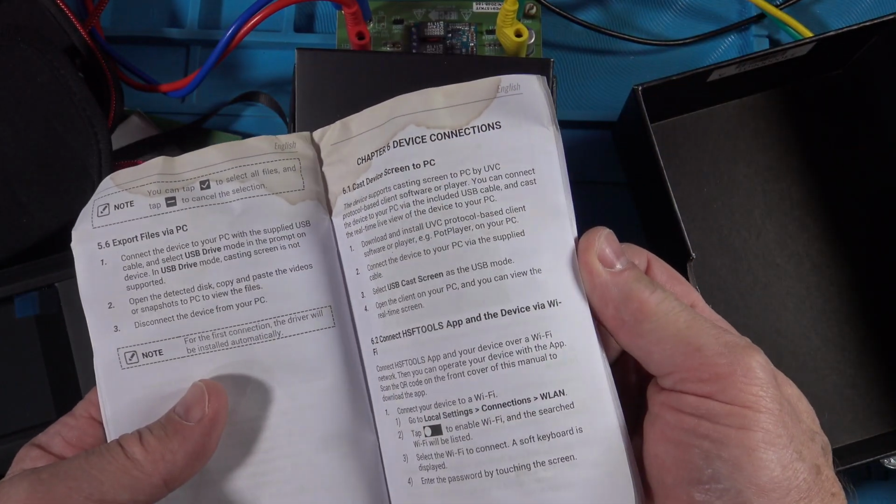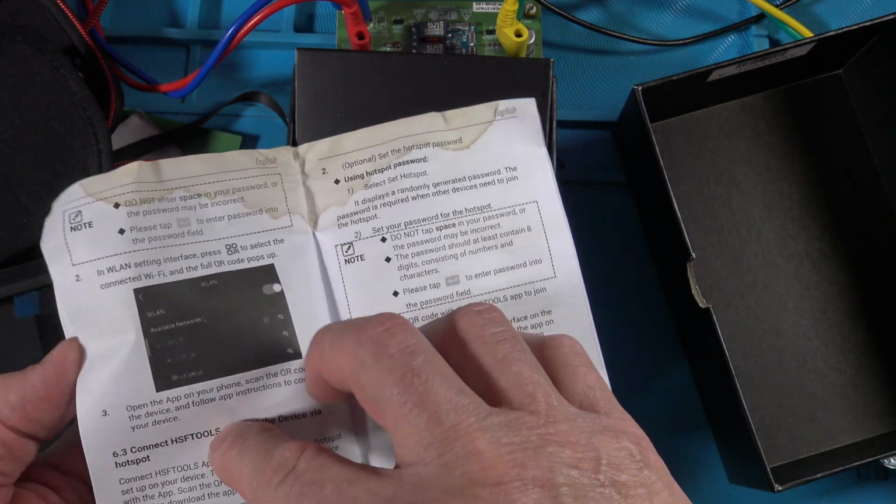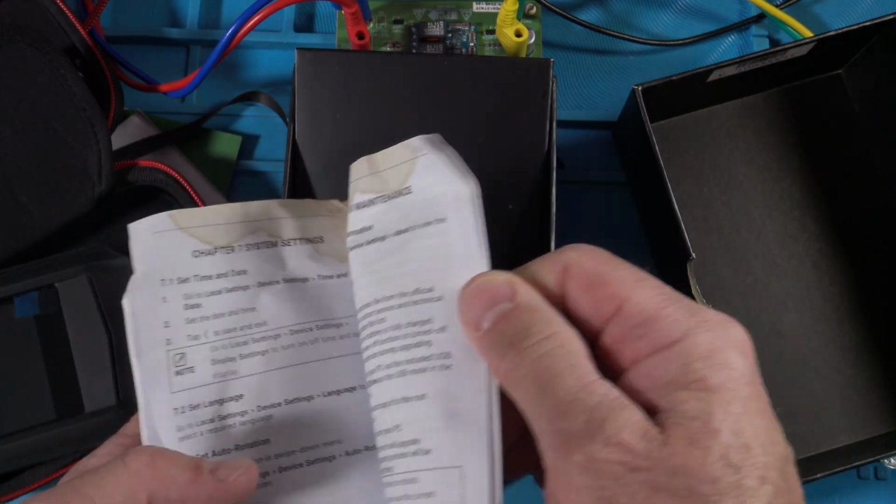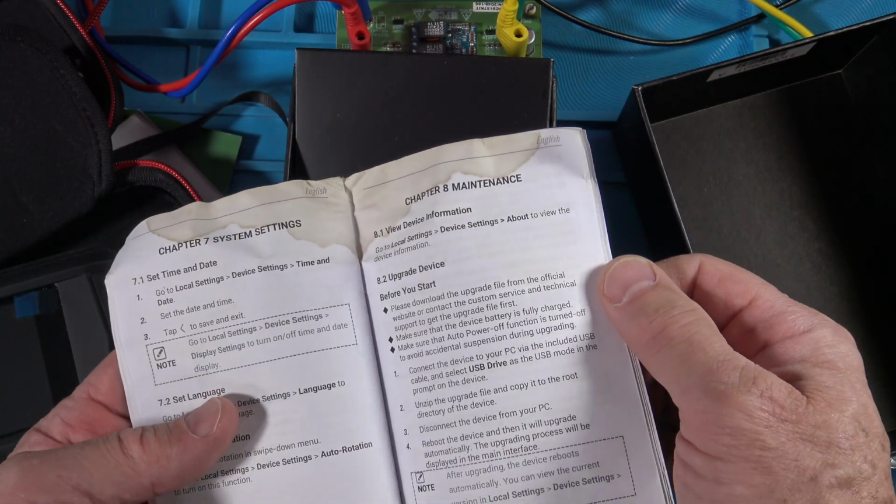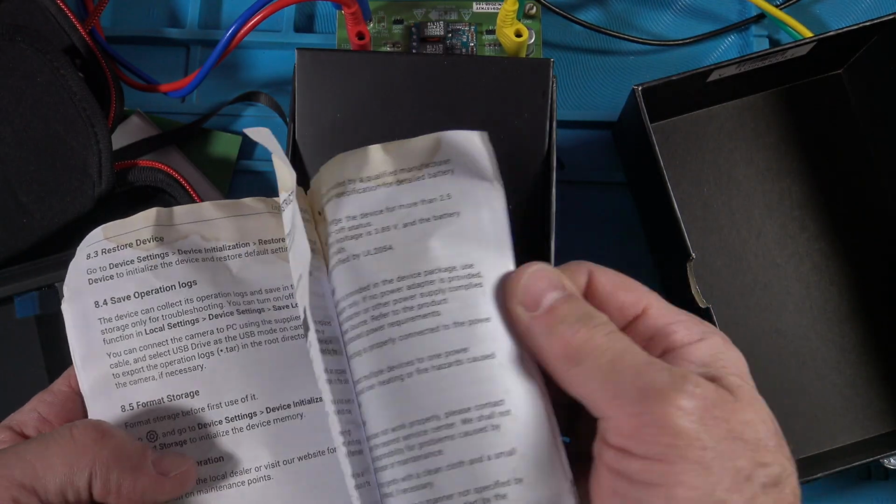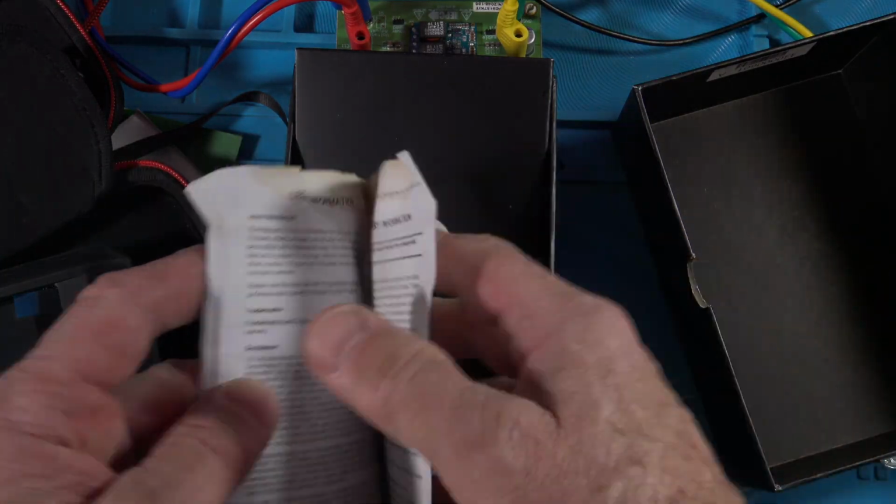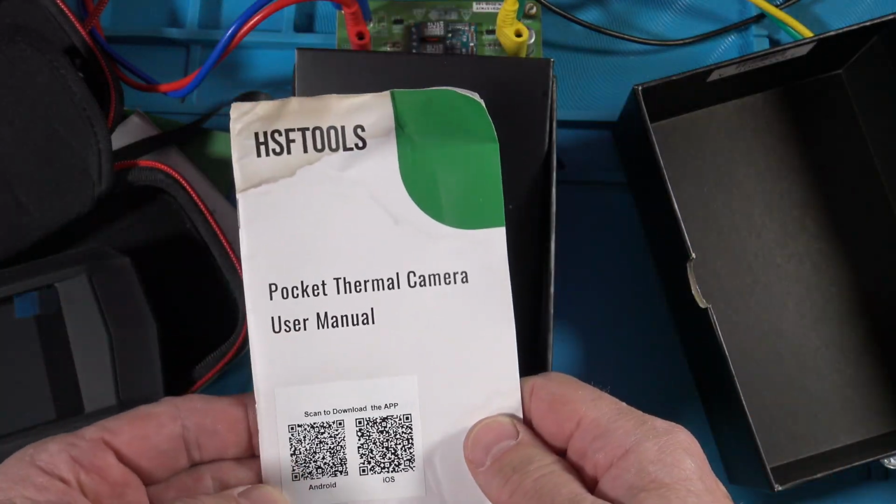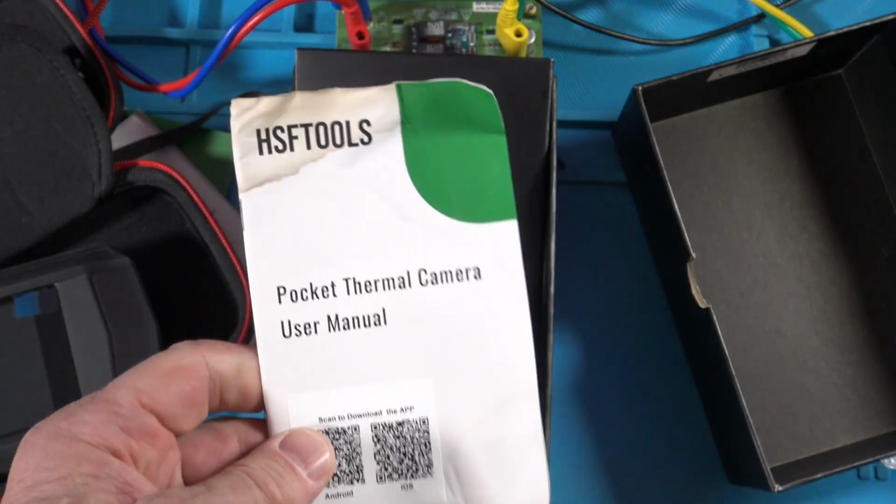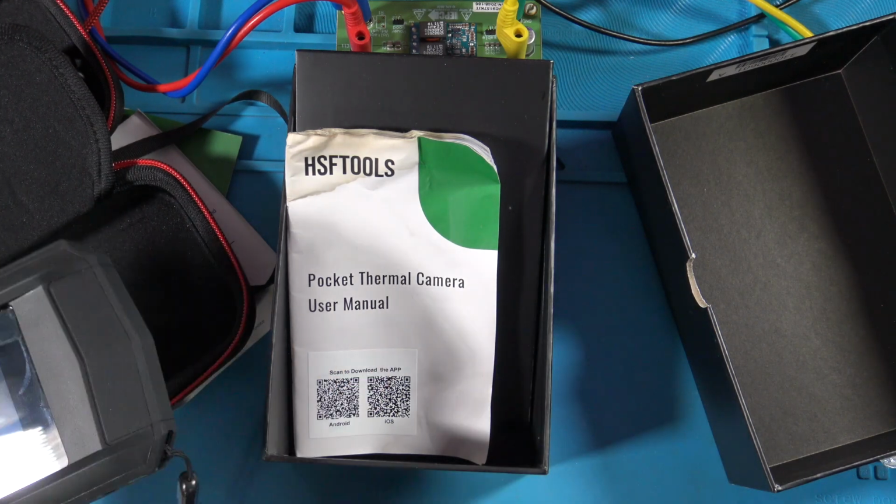And device connections to your computer. There's different ways to do it: hotspot, Wi-Fi, Bluetooth. This explains how to hook it up though. And maintenance, system settings. But you notice we're going through safety now. Look, it's all in English. The book is specifically made for the language, so it's thick, but it's all English. That really means there's some meat in there. So there you go. And you can download that too, which I've done.